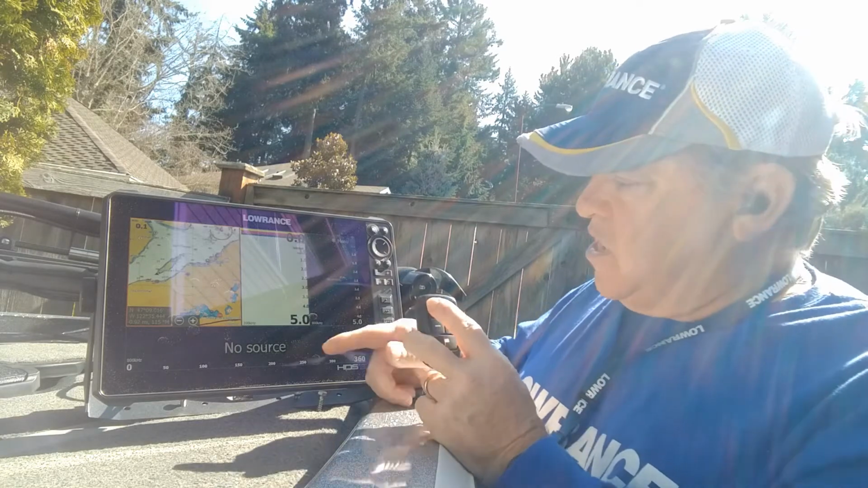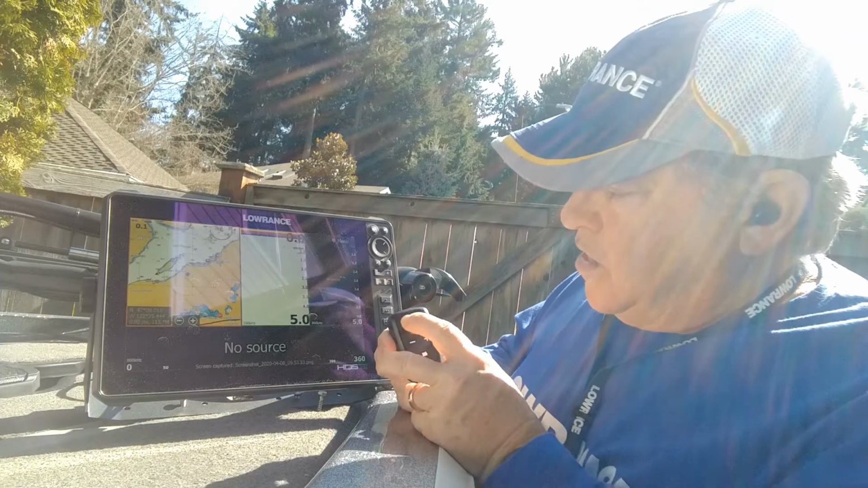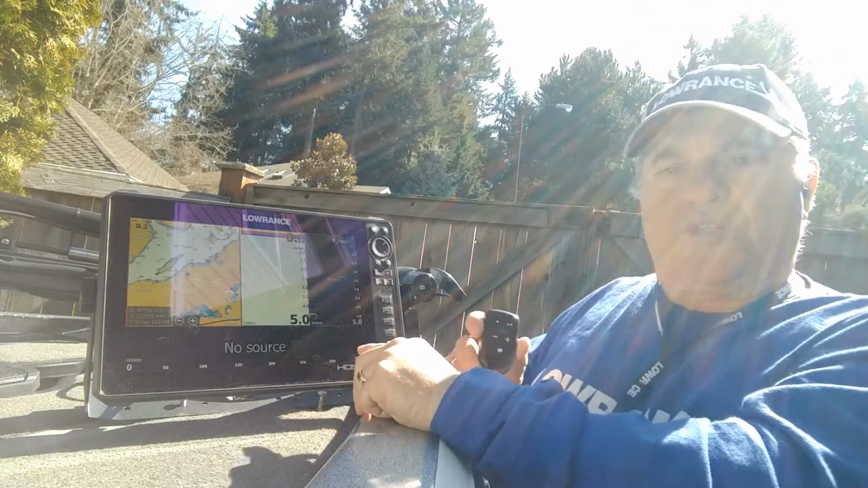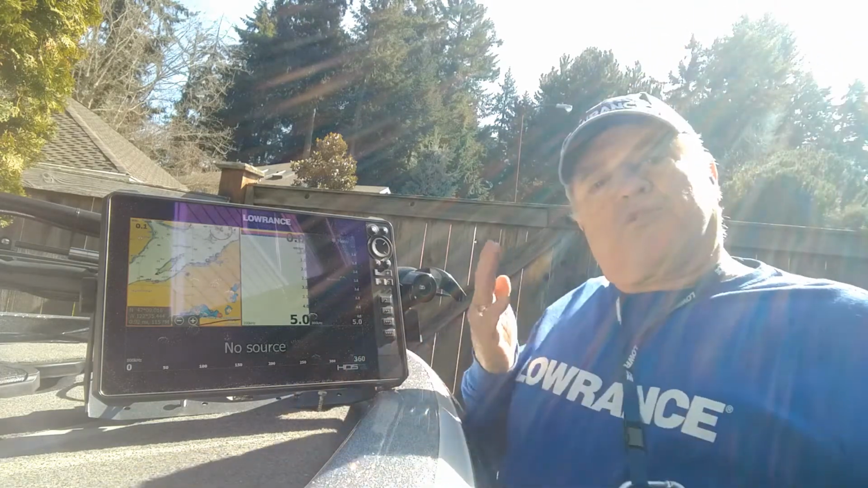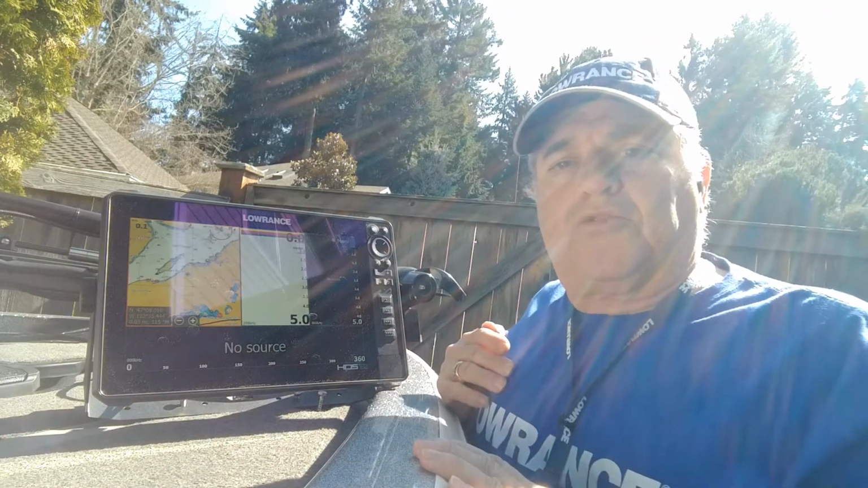So let's take a look now. Look down here, and I'll press the button right now. And you see it says screen captured, screenshot, and it gives a number. So those are 4 different ways that you can capture screenshots. You can do whichever one is most comfortable for you.